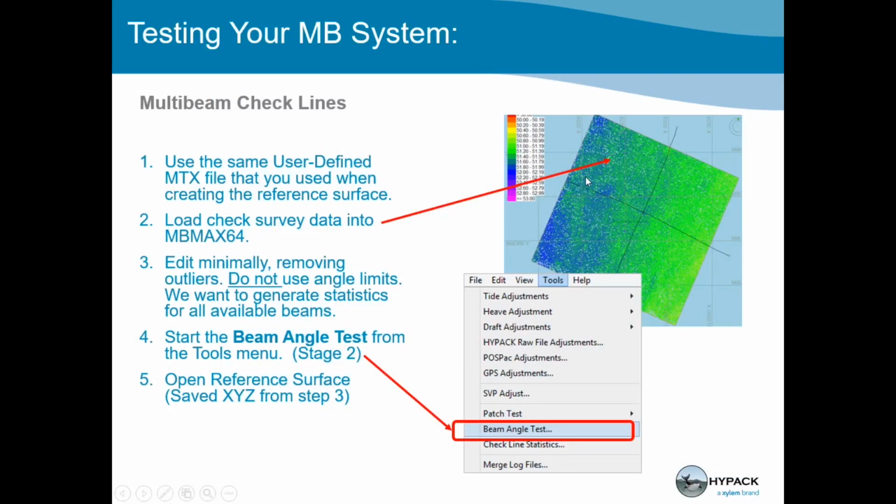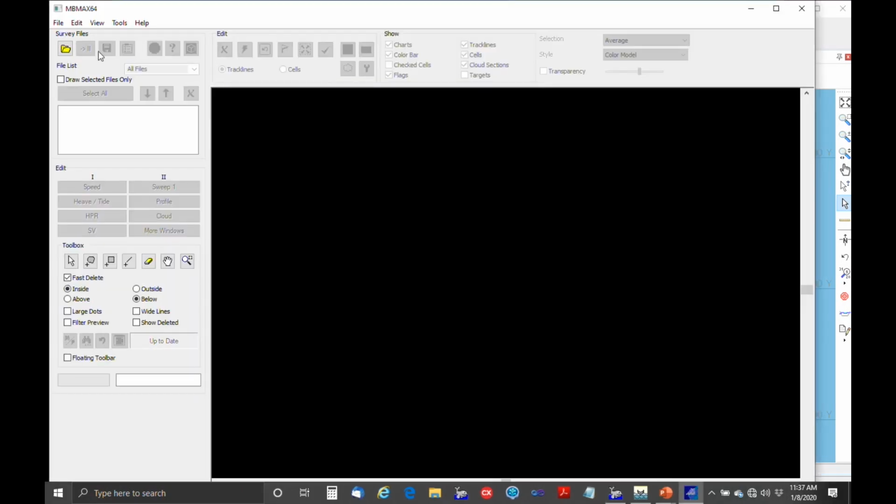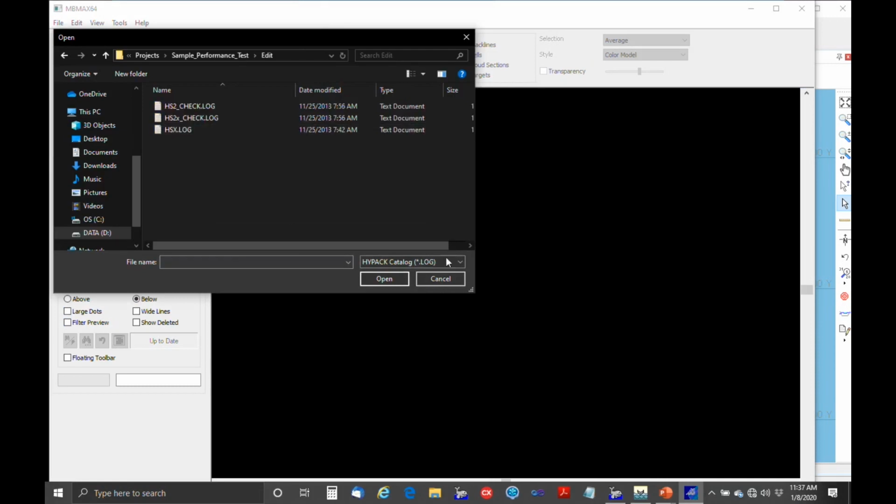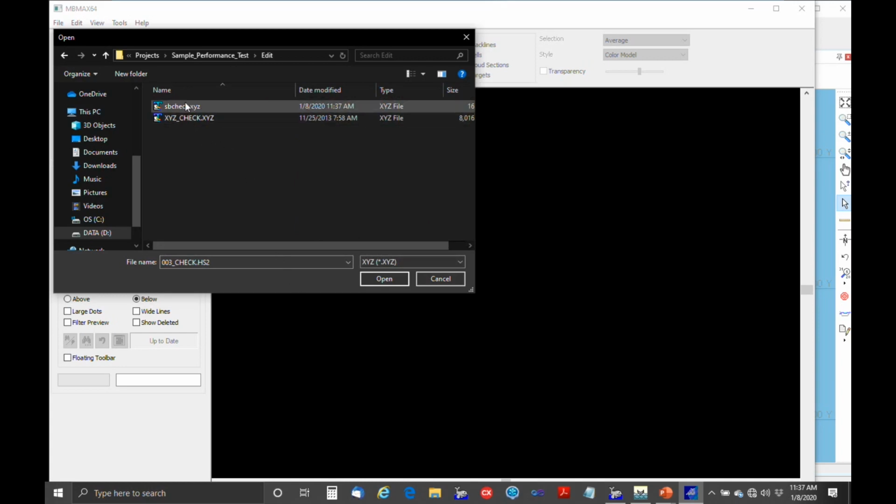Say you did a single beam and ran it over your reference surface. MB max. XYZ files. There it is.